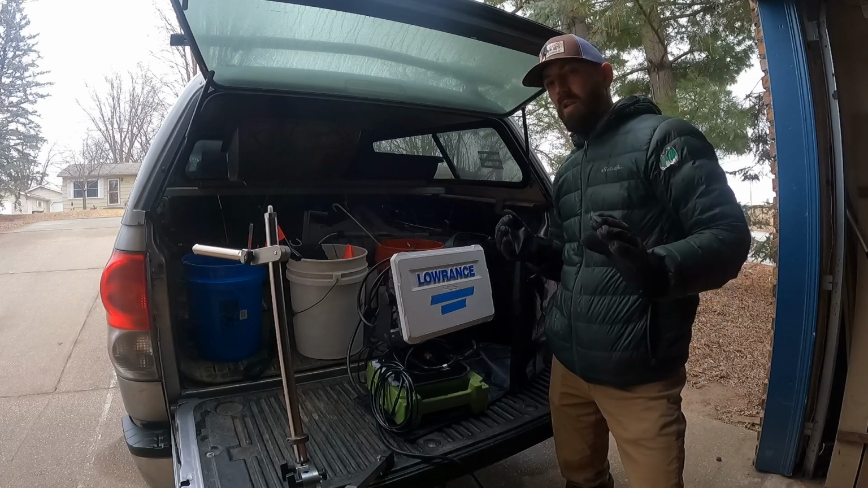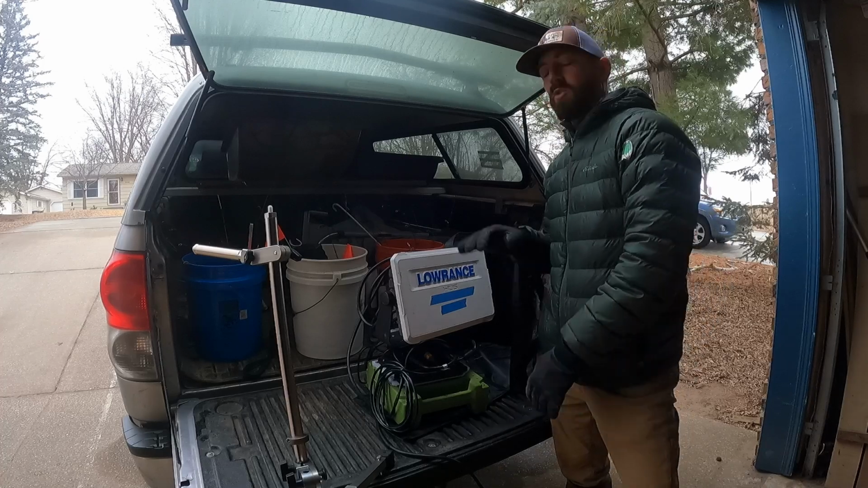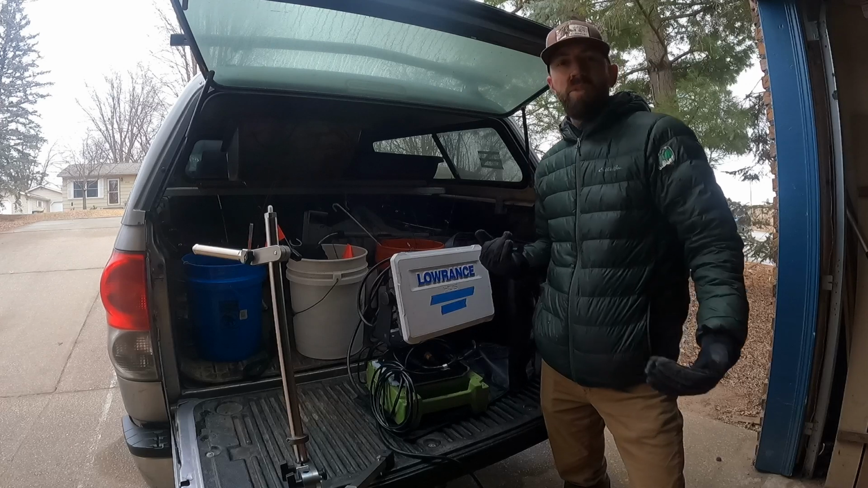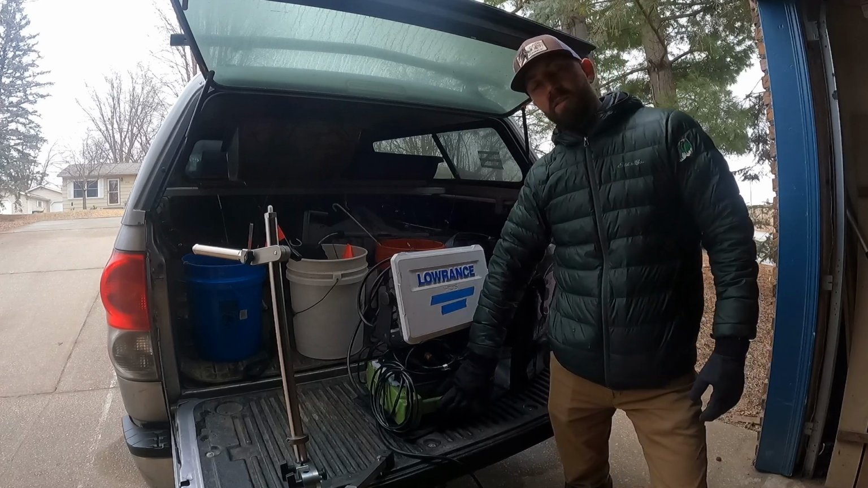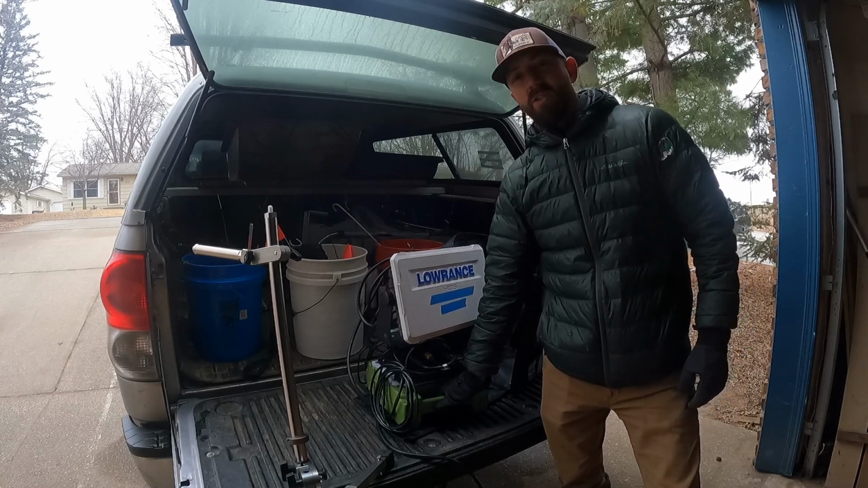So I'm toying with some ideas on having a backup battery to be able to switch it over if I'm going to be fishing an entire day and I don't want to stop to try to charge or that kind of stuff. But because it's this whole system, I'm going to take this and put it in my boat as well in the summer.